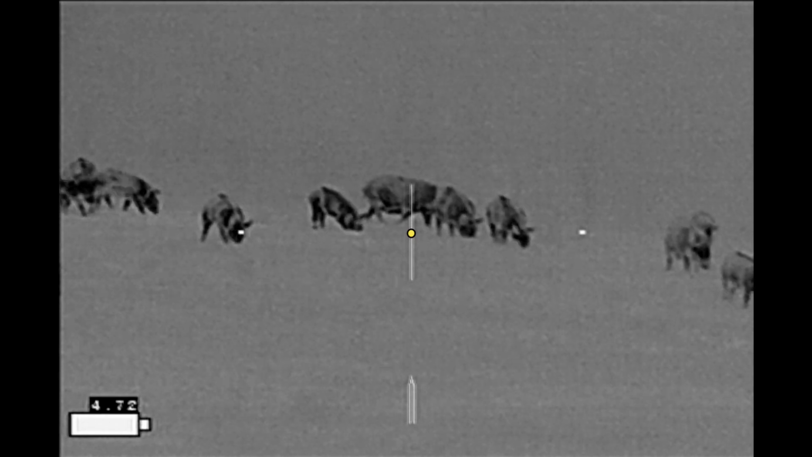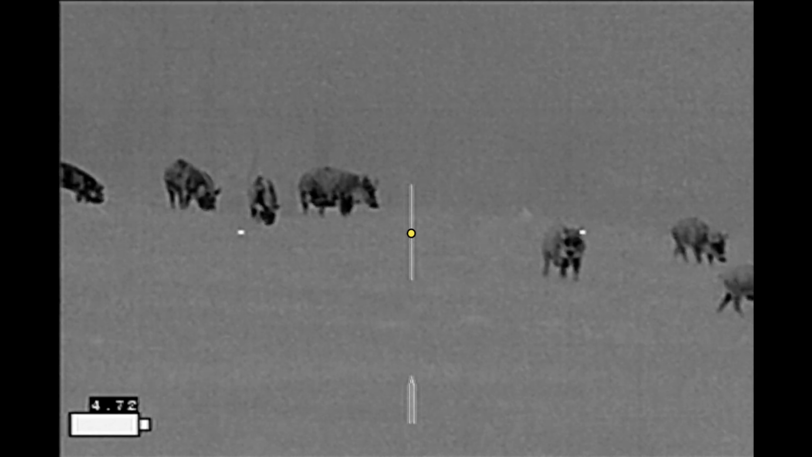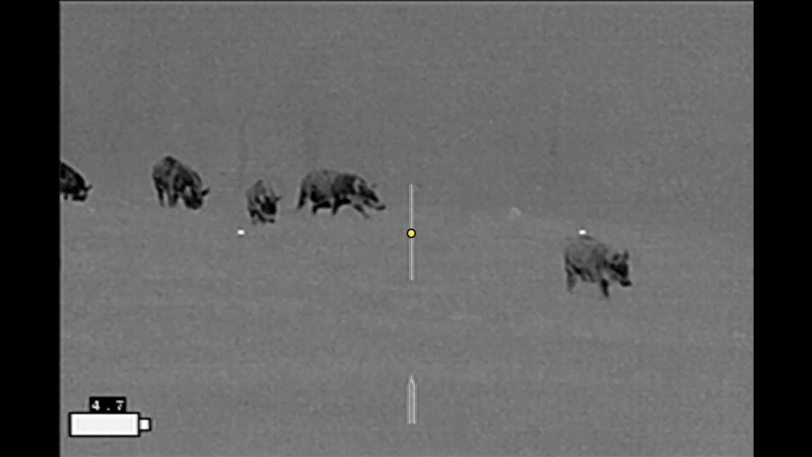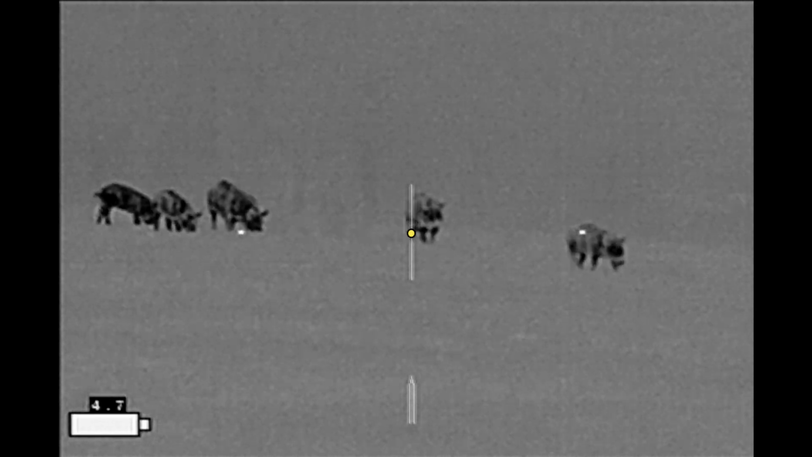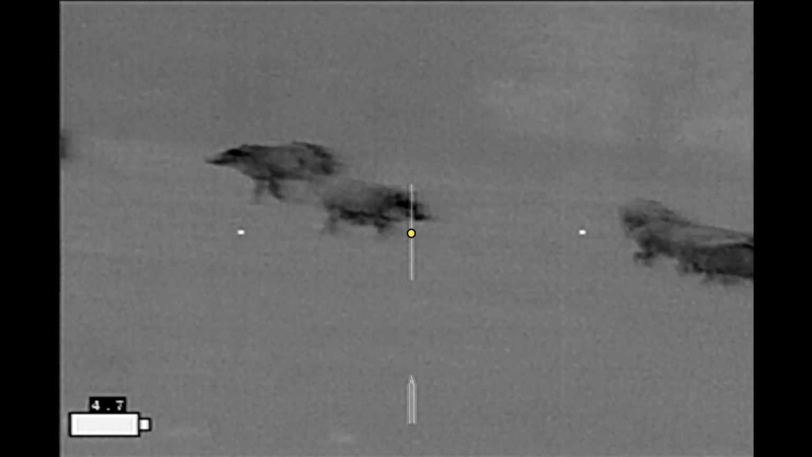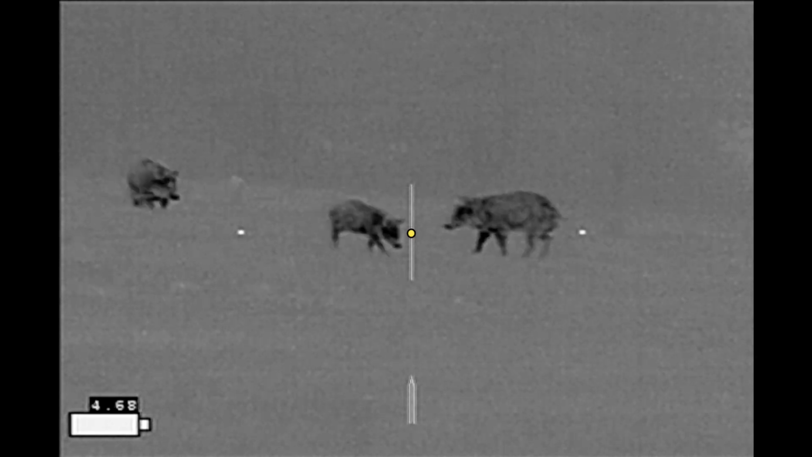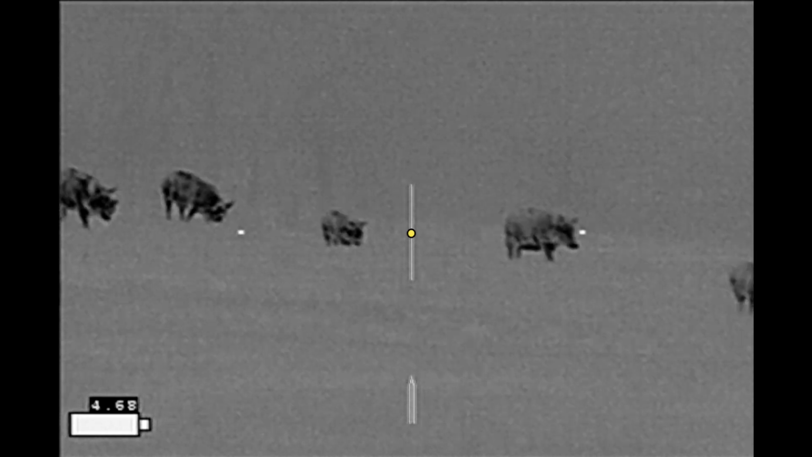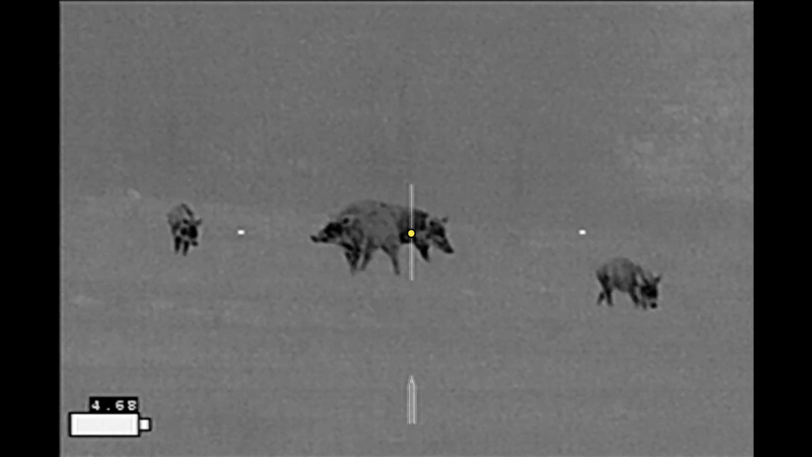There's one moving off to the right hand side of the screen, and of course one where the crosshairs are right now. That's in the back shaking its head. Those are both pregnant. And that's going to be the one that I want. And it looks like the rest of the hogs are moving down into a ravine, so I'm going to lose my targets here pretty quick. I need to get lined up on something and take a shot.